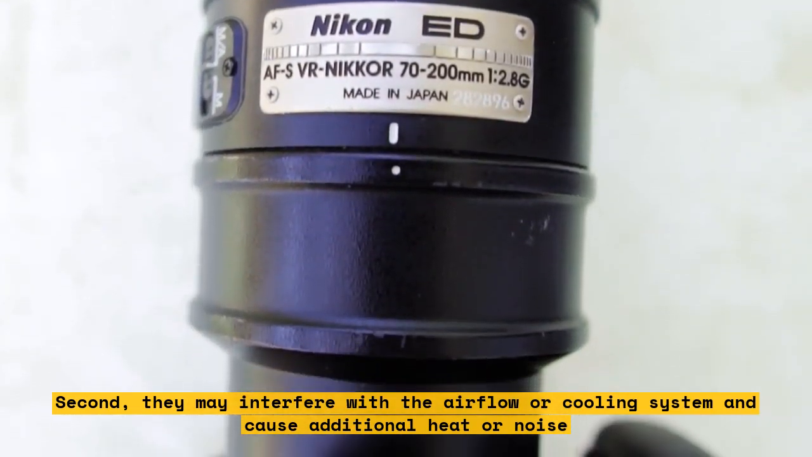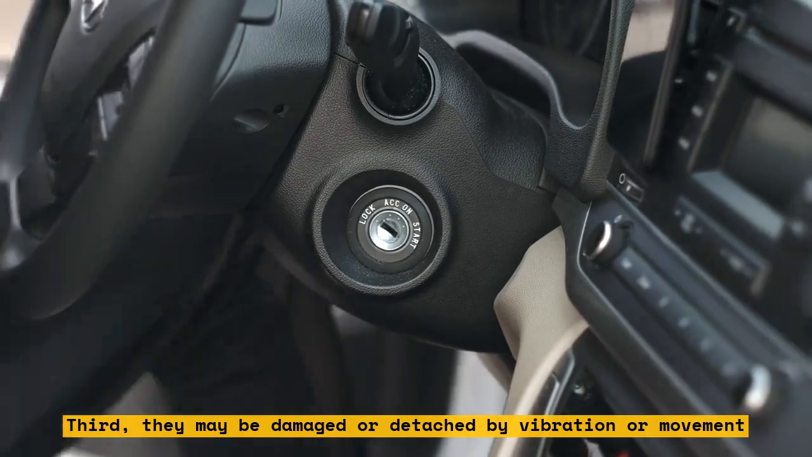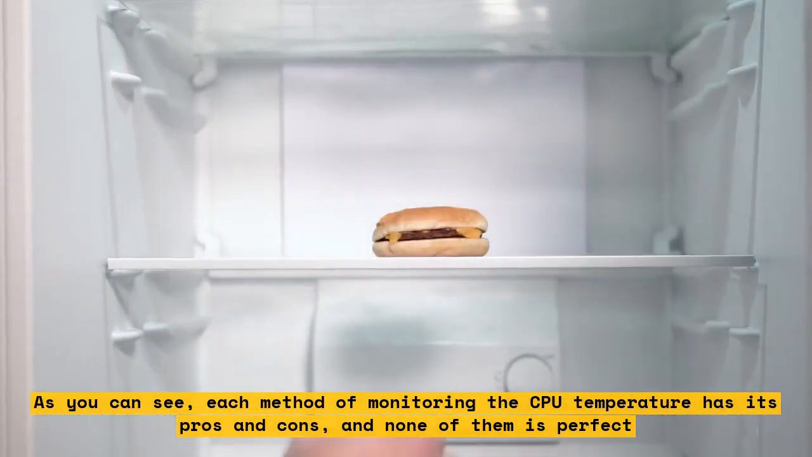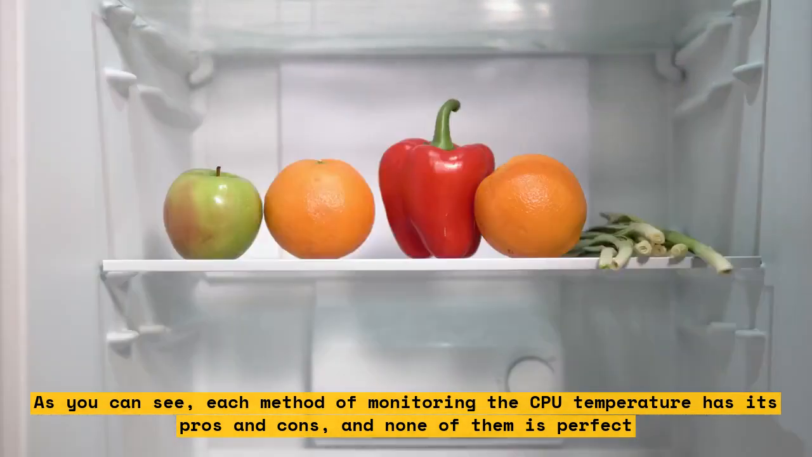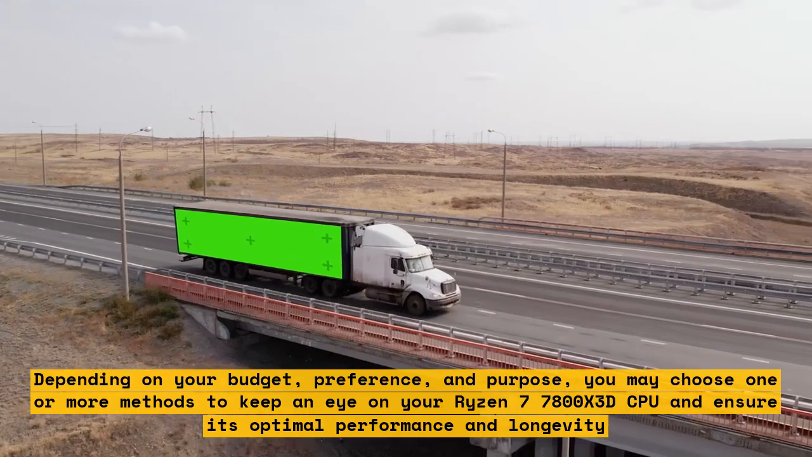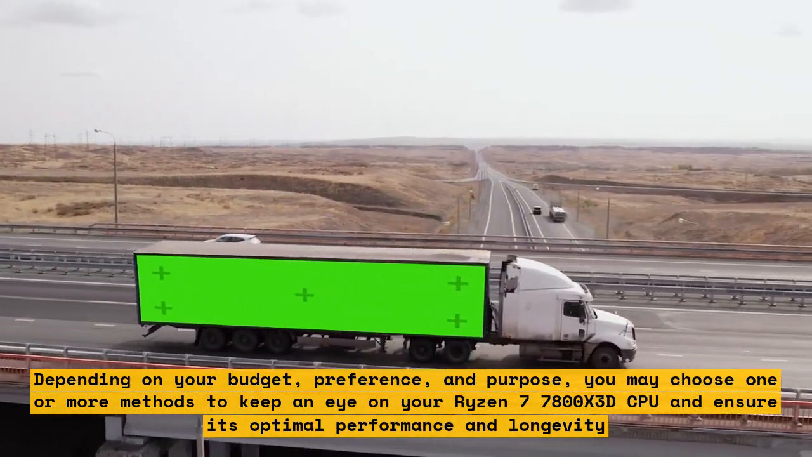As you can see, each method of monitoring the CPU temperature has its pros and cons, and none of them is perfect. Depending on your budget, preference, and purpose, you may choose one or more methods to keep an eye on your Ryzen 7 7800X 3D CPU and ensure its optimal performance and longevity.